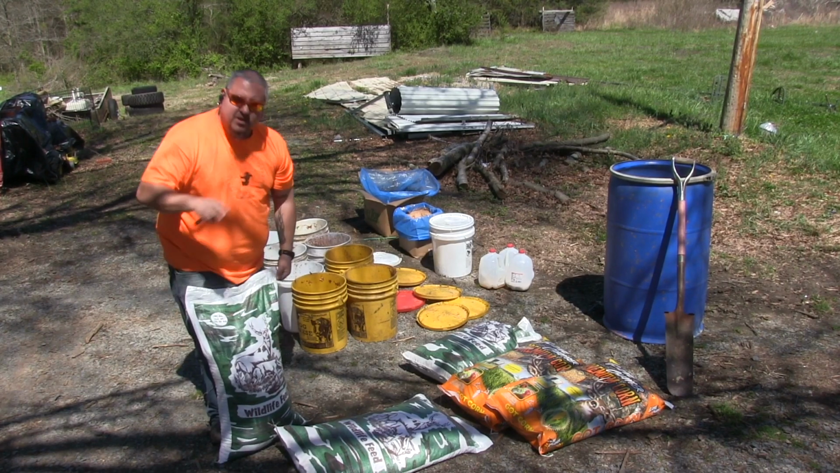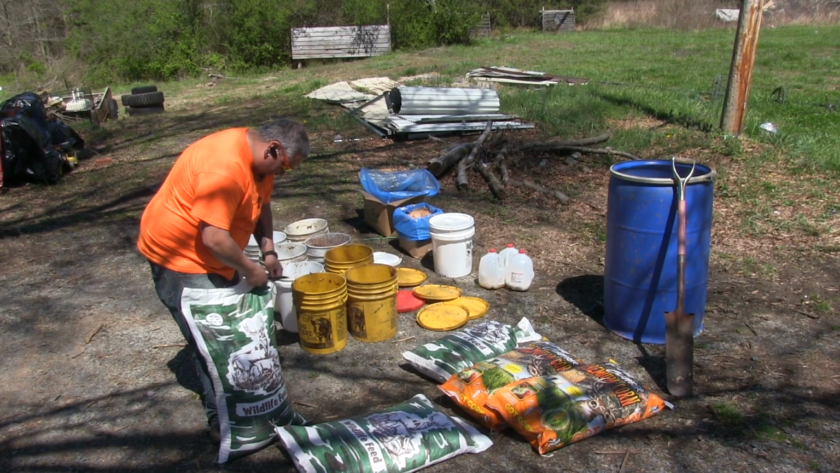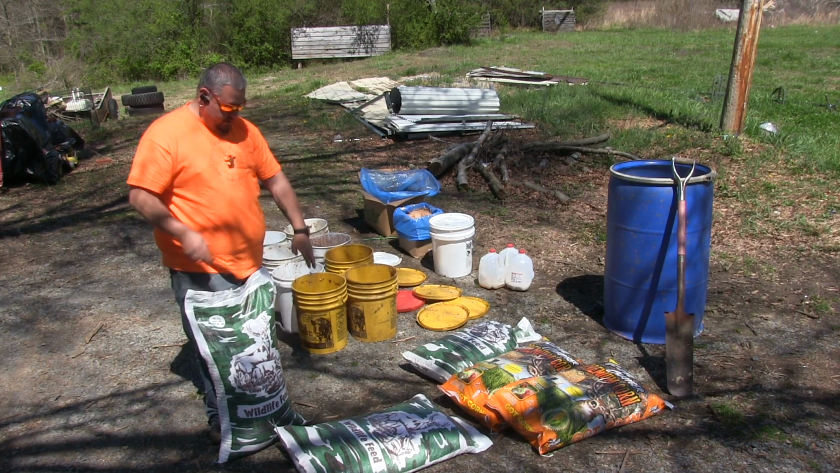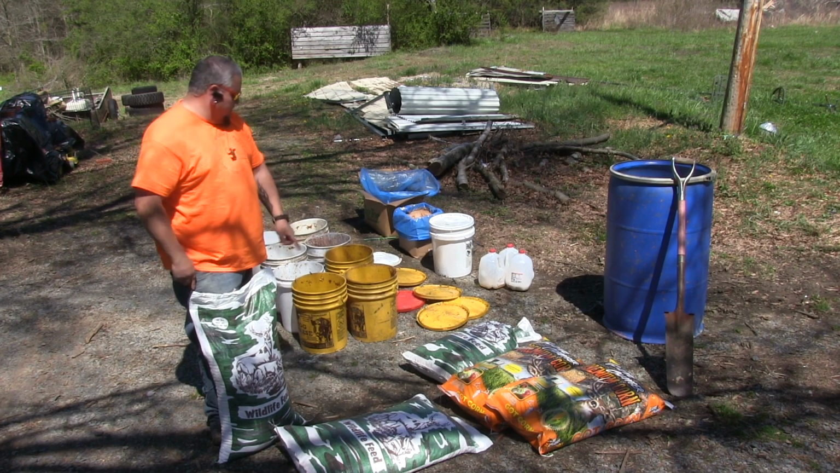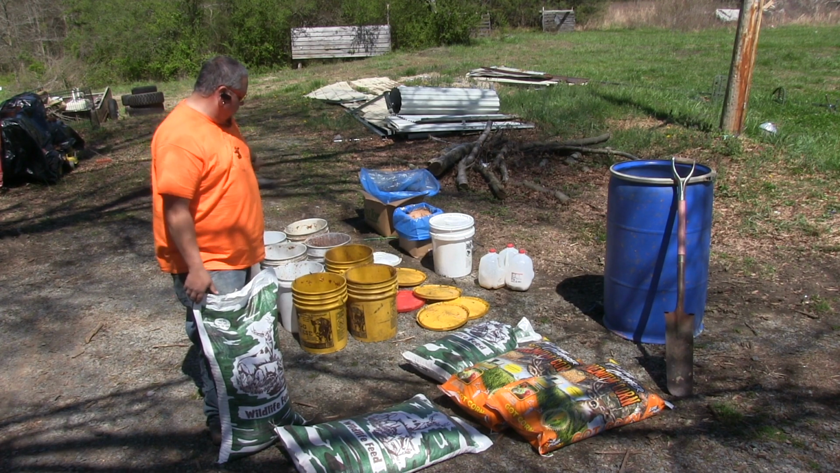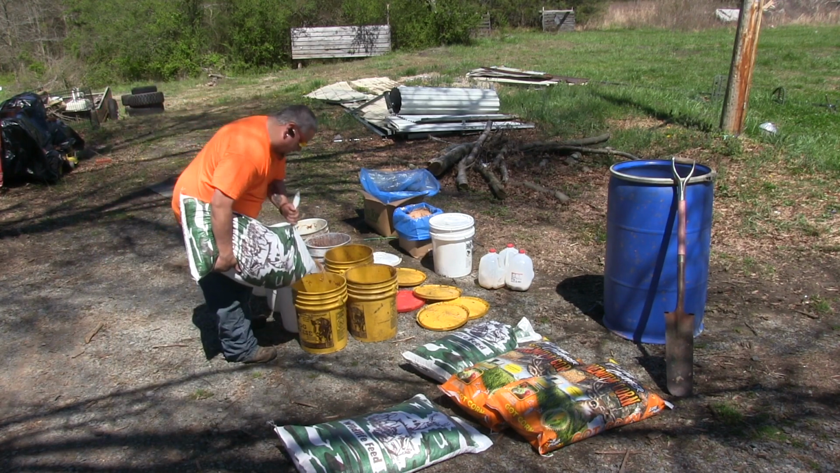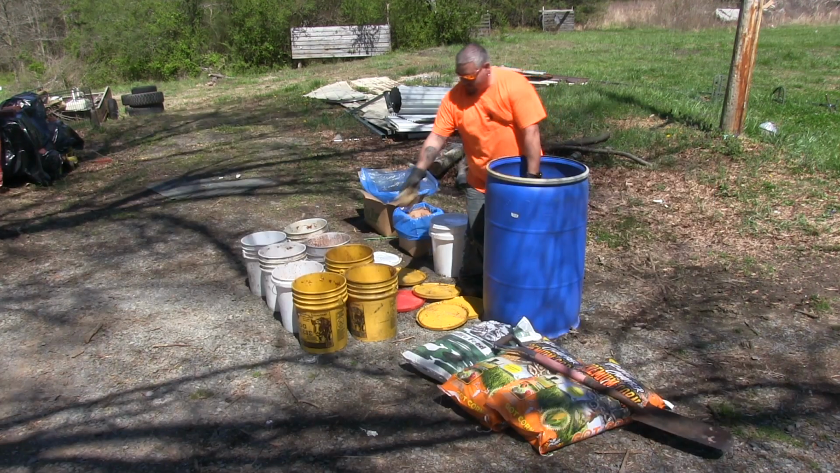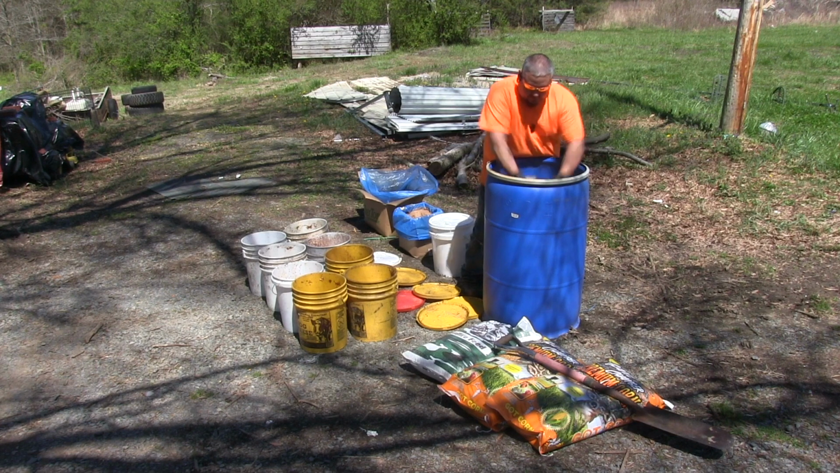and we're not going to top these buckets off completely with corn, so you just put enough to get it started. So we're just going to put these 2 bags, we're going to basically just put enough corn in the bottom of all of these buckets. Grab your bread and fill the rest of your buckets up.